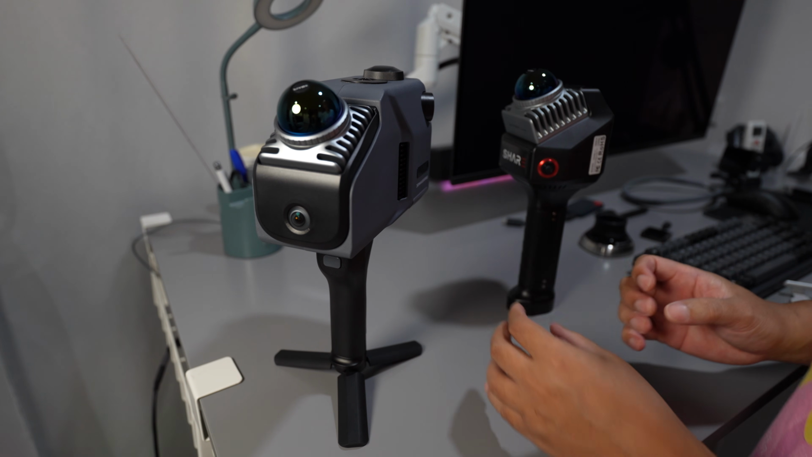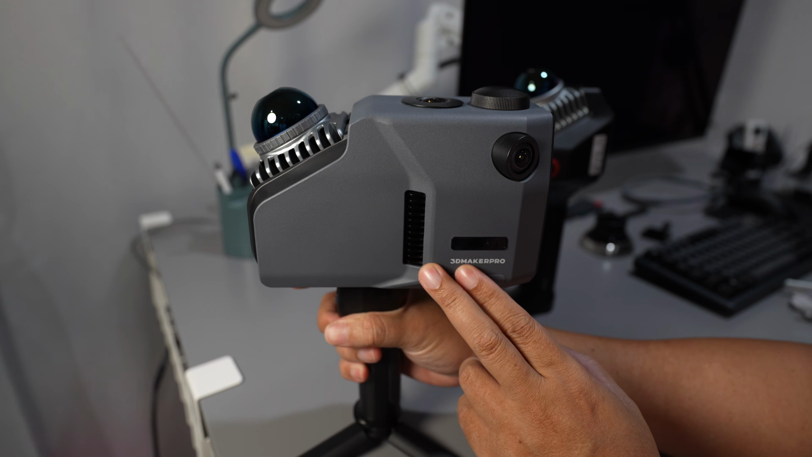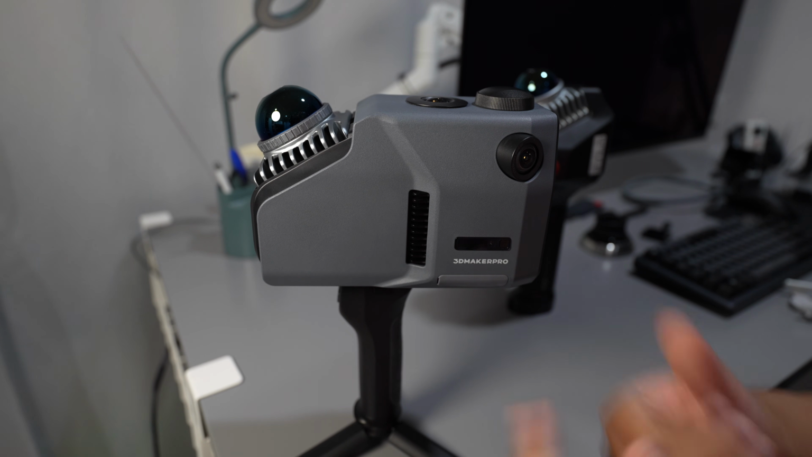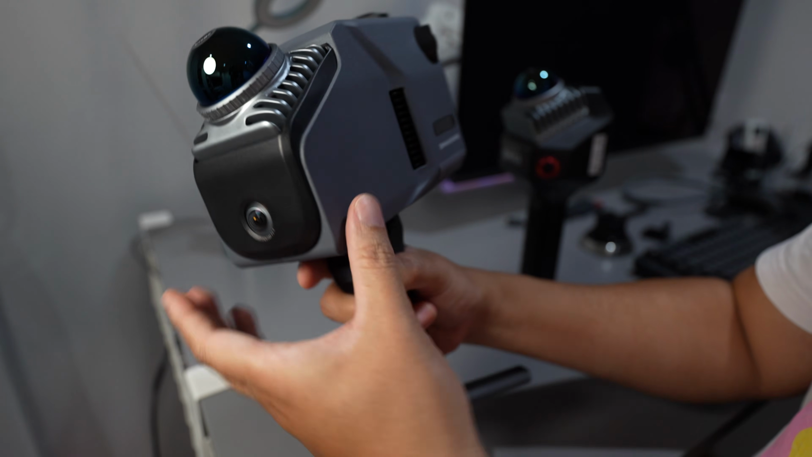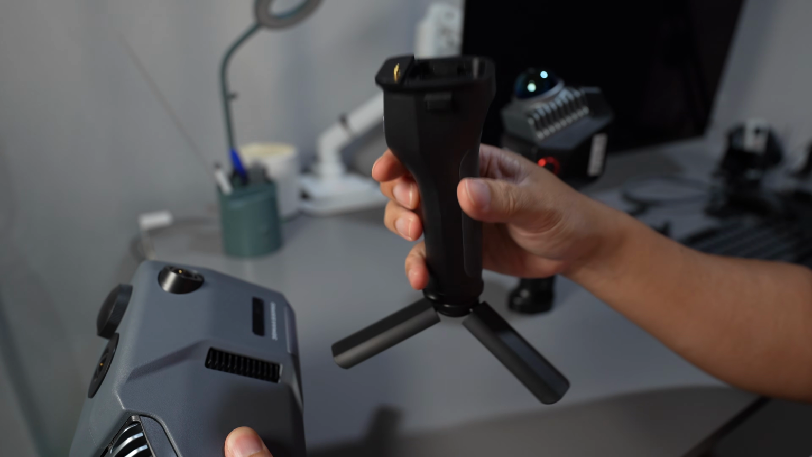Okay, now let's look at the Eagle. I have had this for over 6 months now. I tested it so many times. 3DMakerPro has updated their software. The latest one is the Ray Studio version 1.0.9, which improved the SLAM algorithm quite a lot compared with the first version. The construction of the scanner is a plastic shell, and the handle is just the handle. There is no battery in here.